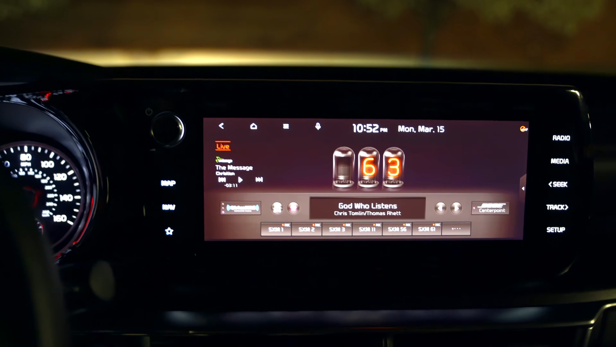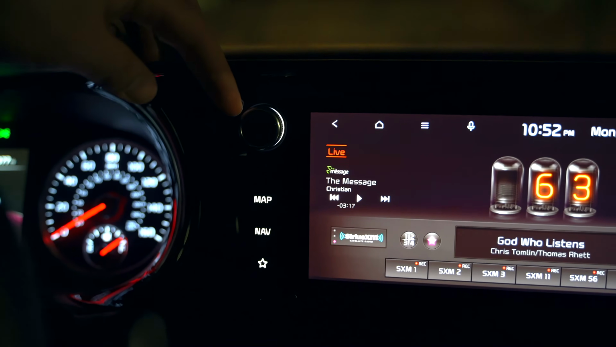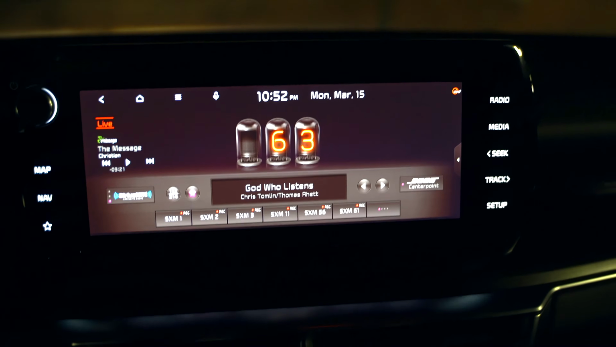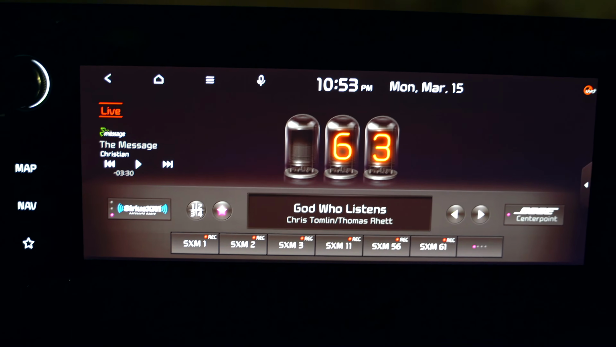And then this is actually a 10.25 inch screen, which is optional. An 8-inch screen is standard, but I like the little backlit illumination around the volume knob. You've got actual illuminated touch points on the left and the right. So over here you can see this is touchscreen even over there, but you've got illuminated buttons.